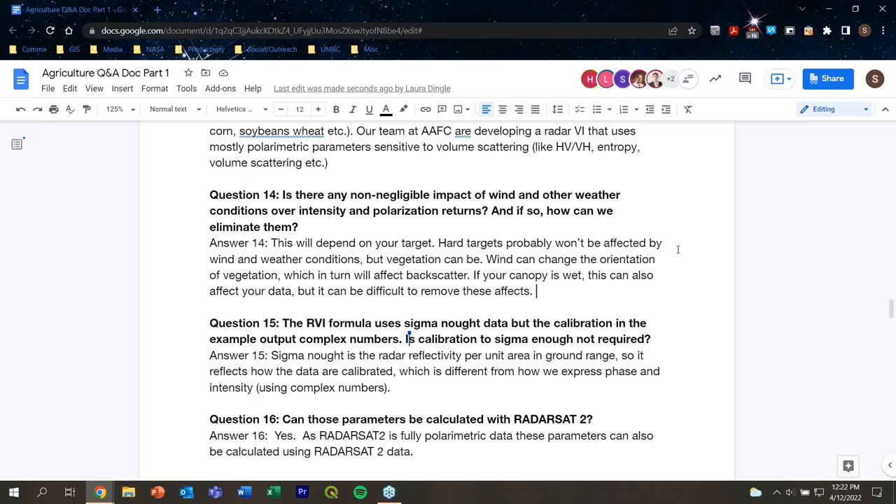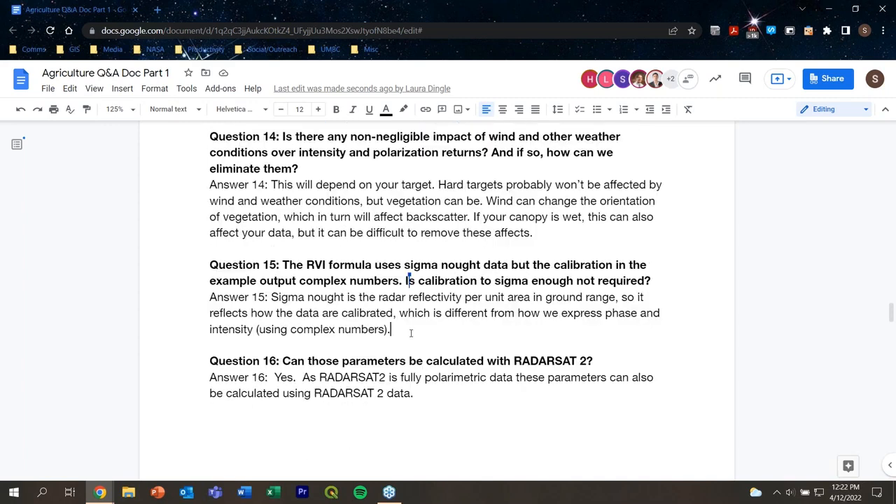Great. Thank you, Sarah. Question 15. The RVI formula uses sigma naught data, but the calibration in the example outputs complex numbers. Is calibration to sigma naught not required?